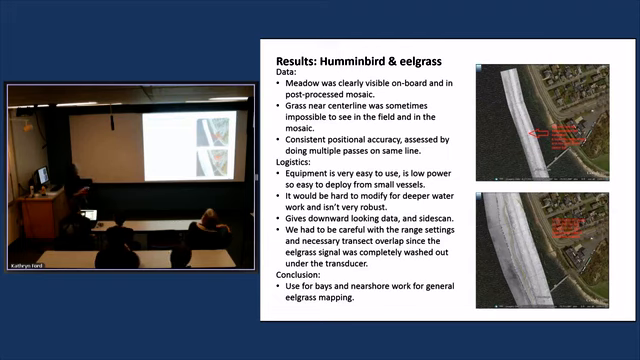So we really had to be careful about our range and the distance of our survey lines and planning the survey properly to make sure we were covering a whole bed. We also found extremely consistent positional accuracy with this, just that little handheld, tiny little box. And we did multiple passes on the same line. We'd find the edge of the bed in exactly the same spot every time.